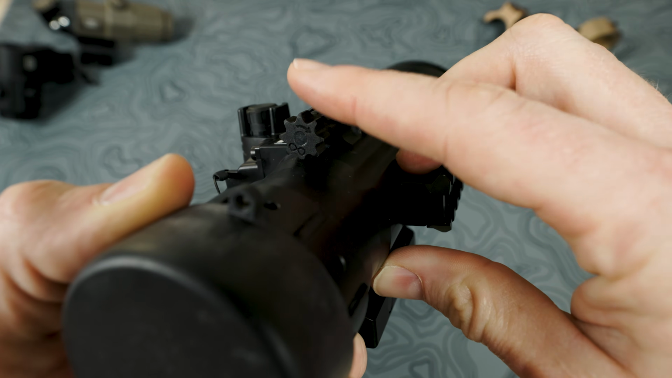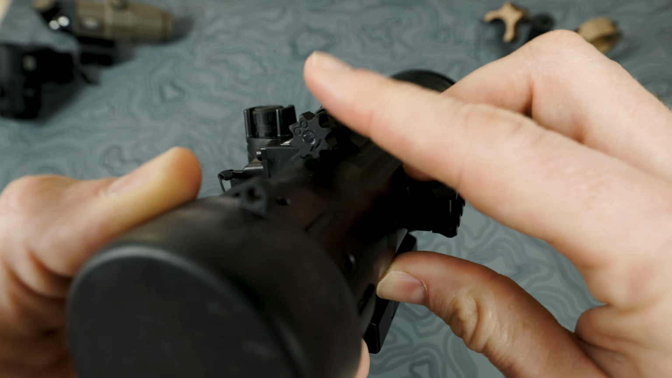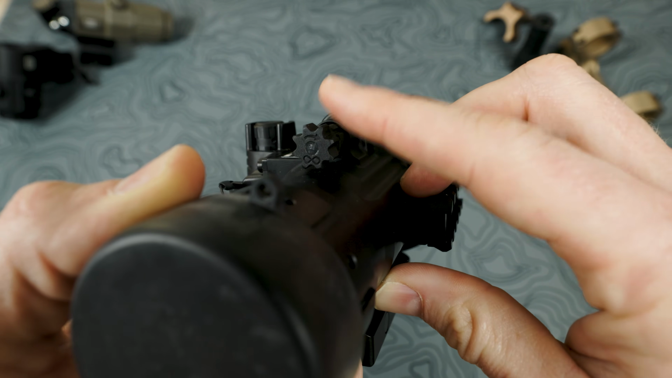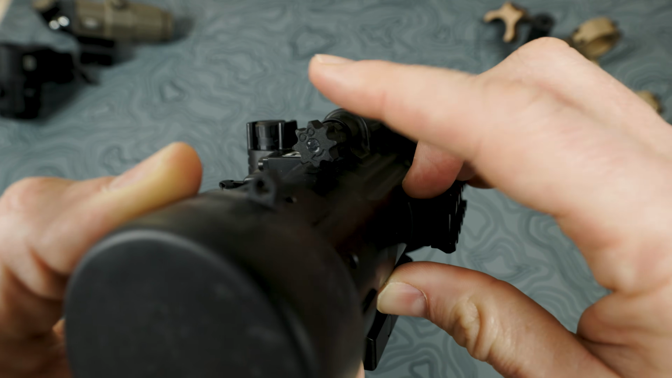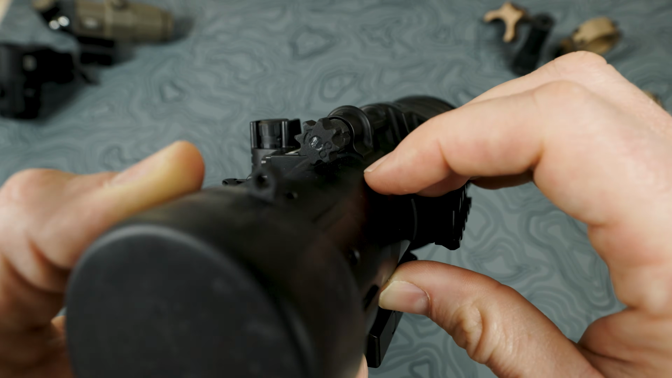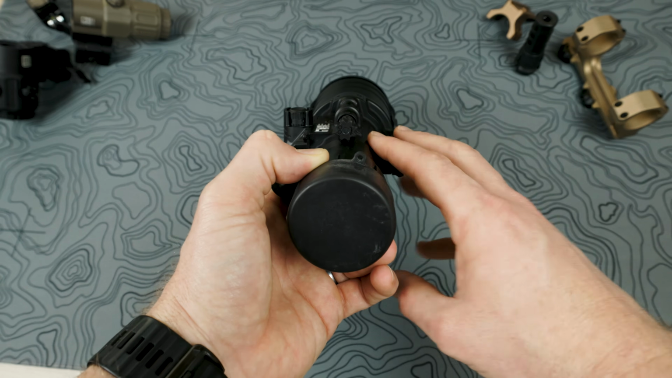Now, I want you to be aware of this. The focusing knob is on the top, so I want you to think of this like parallax. You have to focus the night vision image so it comes into focus into what you're looking at, and it's kind of hard to get it perfect on footage, but we'll do our best. But you need to be aware you have to adjust that.